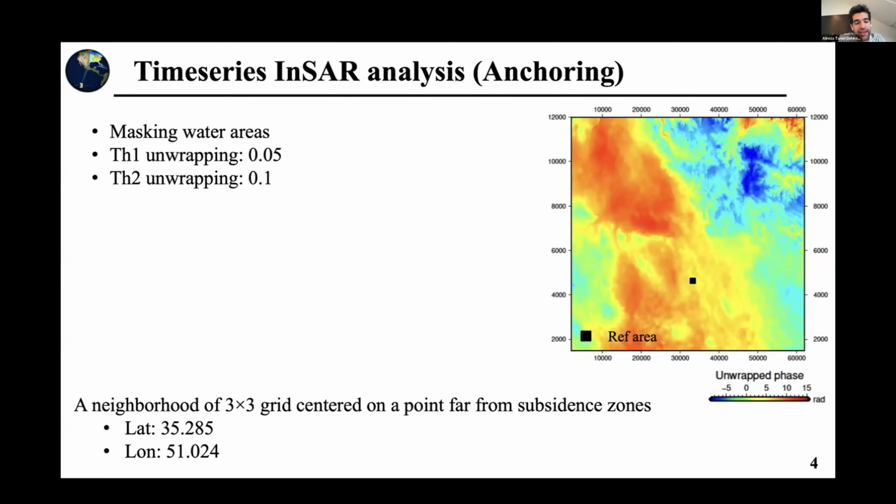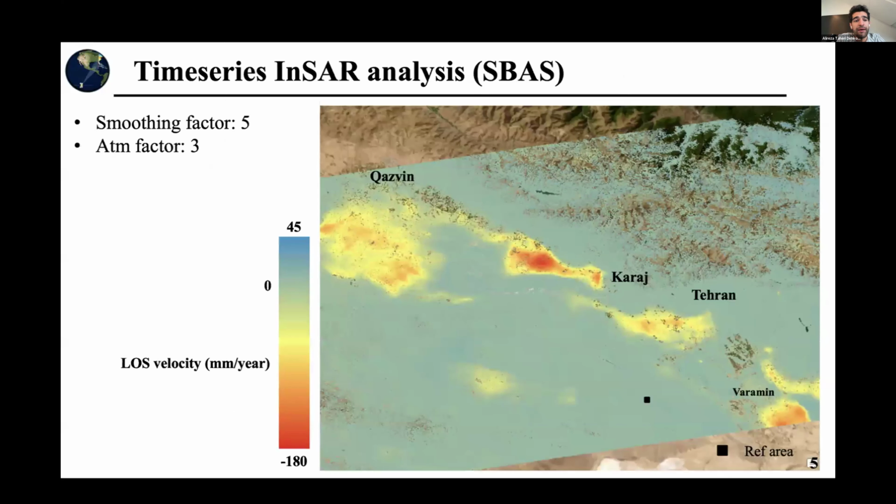So I selected a reference latitude and longitude which is far from the subsidence zone, and also had relatively stable deformation, and I considered a neighborhood of 3 by 3 to anchor the results to the ground. And this is the final time series map that I generated using SBAS, and I set the smoothing factor to 5 and the atmospheric factor to 3 iterations in order to get the